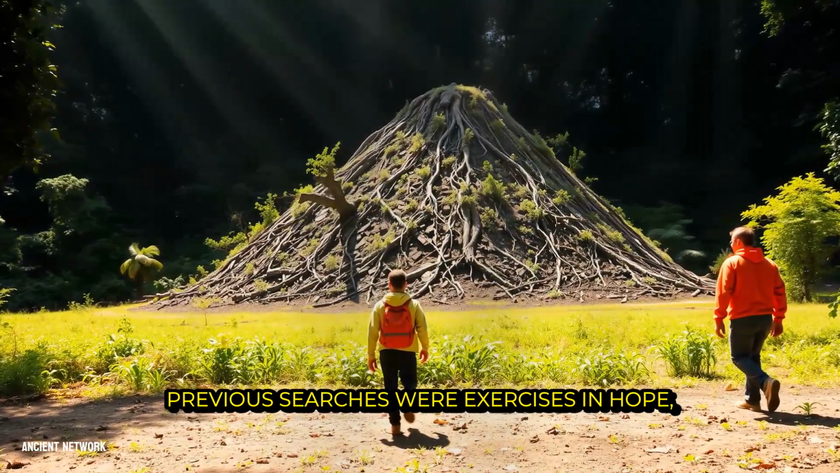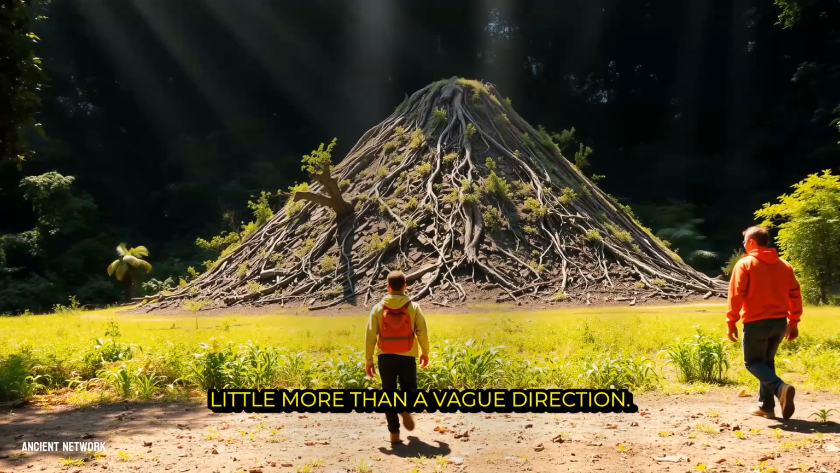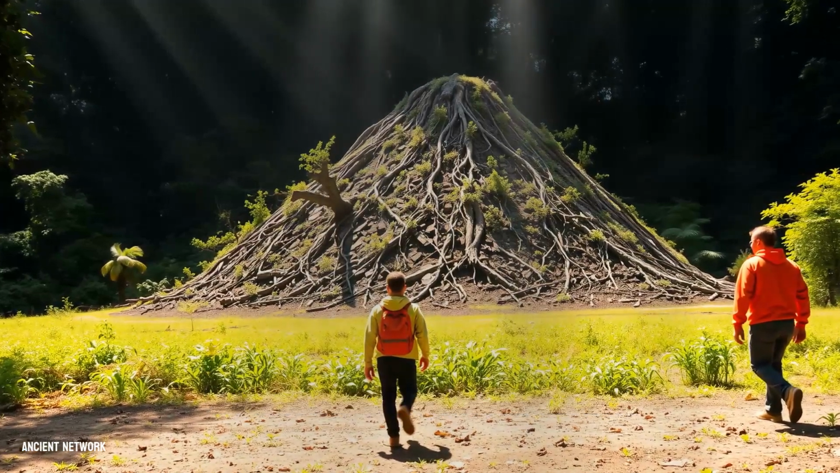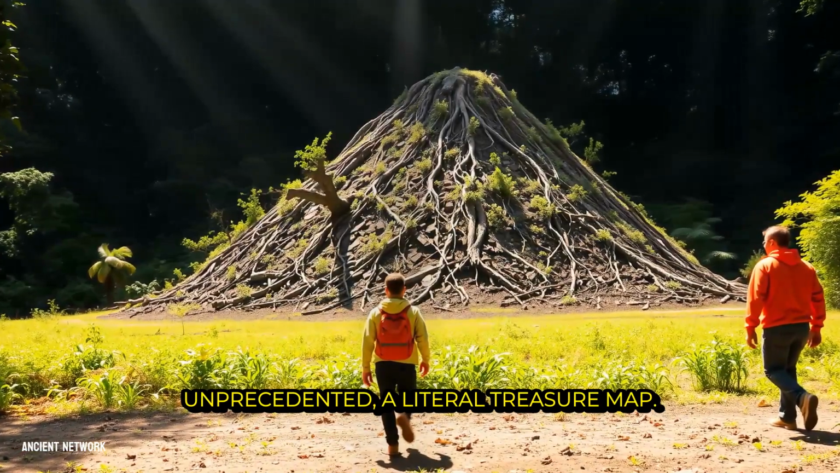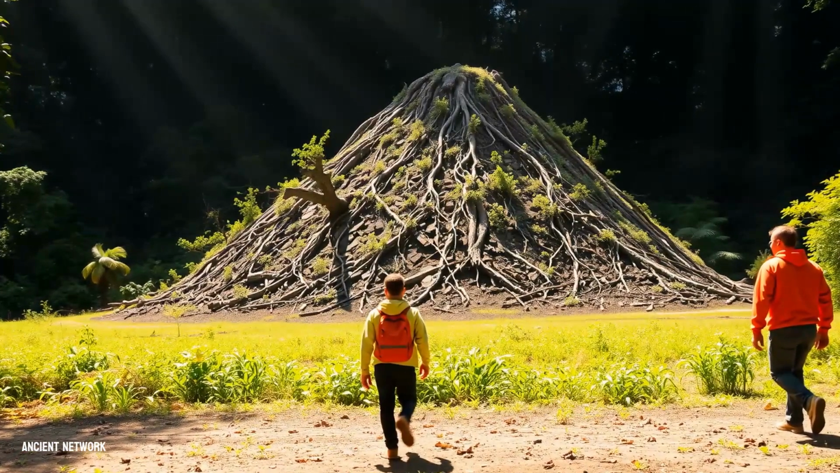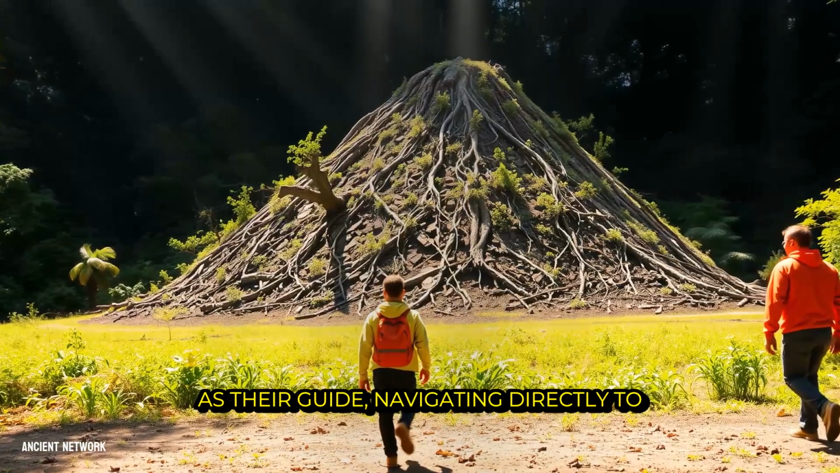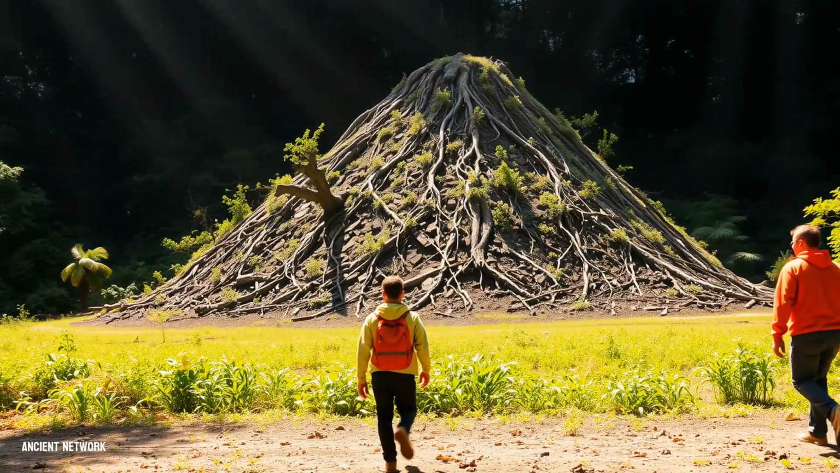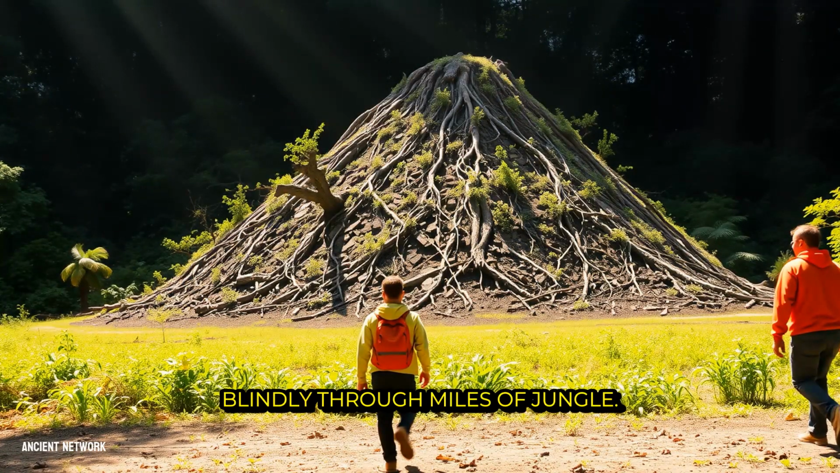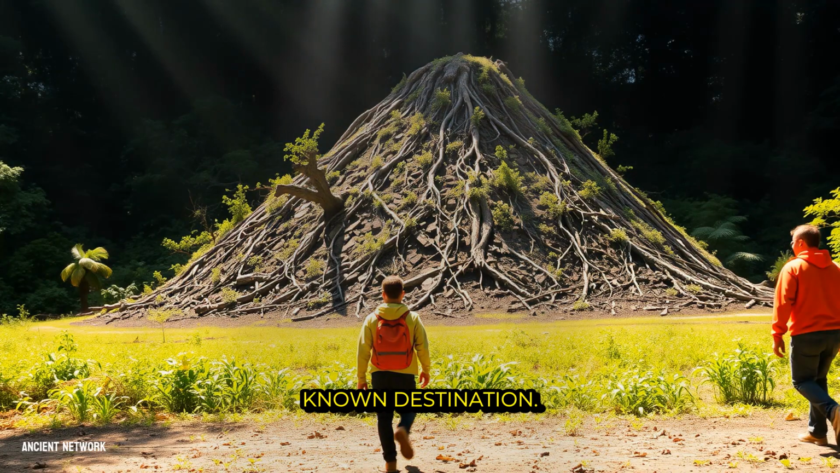This was the critical turning point. Previous searches were exercises in hope, plunging into the green unknown with little more than a vague direction. Now the ground expedition had something unprecedented, a literal treasure map. The team used the LiDAR model as their guide, navigating directly to the precise locations of the largest structures. They did not have to cut blindly through miles of jungle. They walked with purpose toward a known destination.